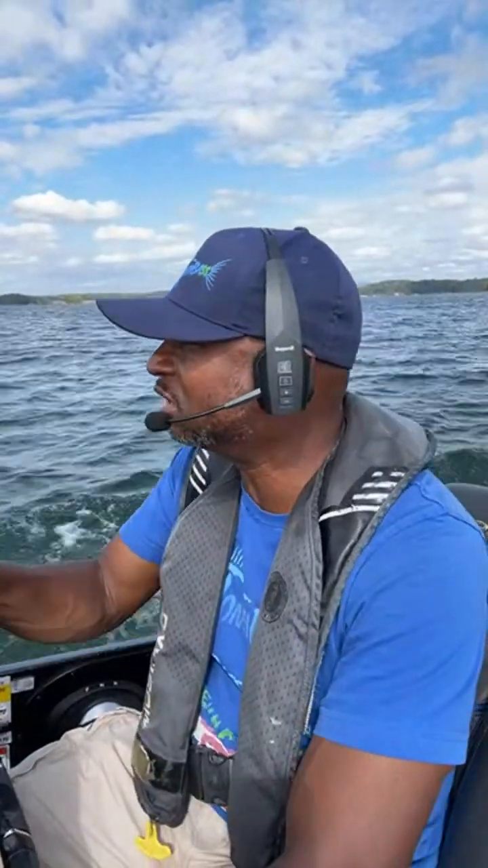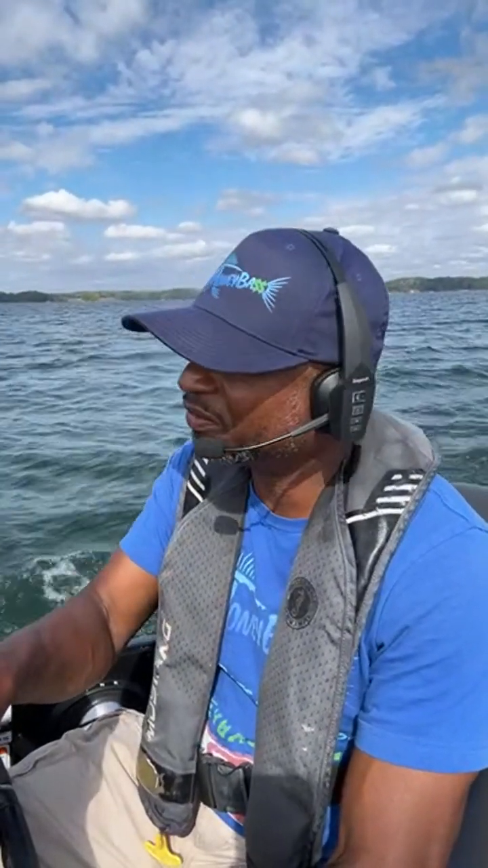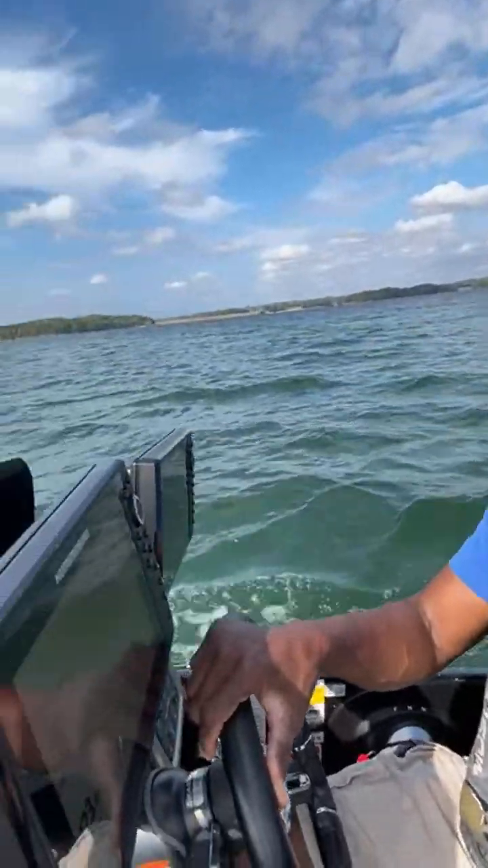Now we're heading shallow for you old school guys that do not like the use of electronics. So we're gonna come over here and just see if we can target some of these shallow fish. We may find something. We'll see. But it's all good. It's still a nice day out here on the lake. And somebody said, hey, when you start talking about it's a nice day and the scenery's good, that means you're not catching fish. But take a look around, guys. It is a nice, pretty day out here on the lake.